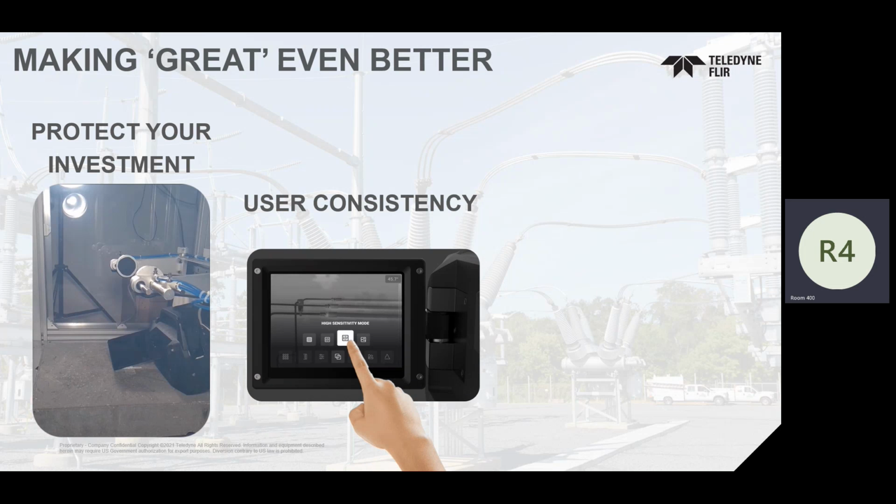We wanted user consistency. I'm just curious, and this is maybe not the right conference. Has anybody used a different FLIR camera before? Not an optical gas imager, just an infrared camera from FLIR. Just curious. Okay. A handful. Today, if you buy our $1,000 C5 camera, which you have on the table there, it's not OGI.